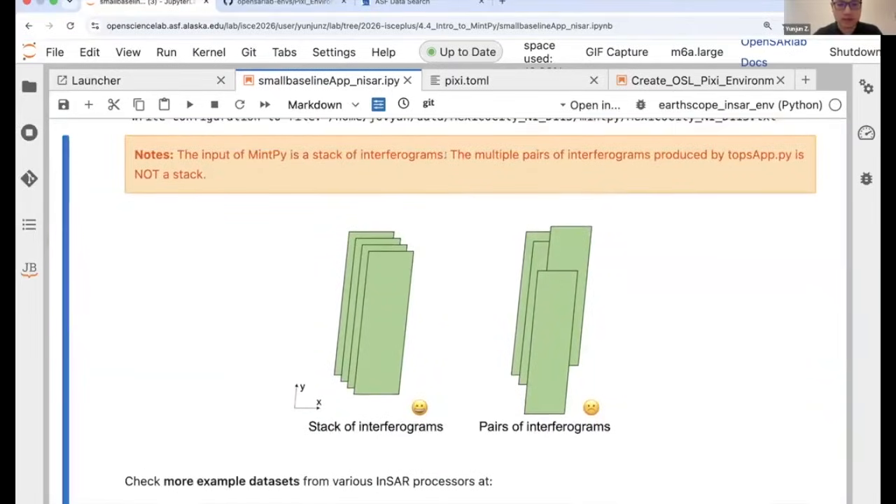Okay, so for this part, we just want to emphasize that the input of MintPy is a stack of interferograms, which means all the interferograms have to be in the same spatial grid with the same spatial extent and resolution. If you process multiple pairs of interferograms in the old days with the ISCE TOPS app, you're not getting a stack.